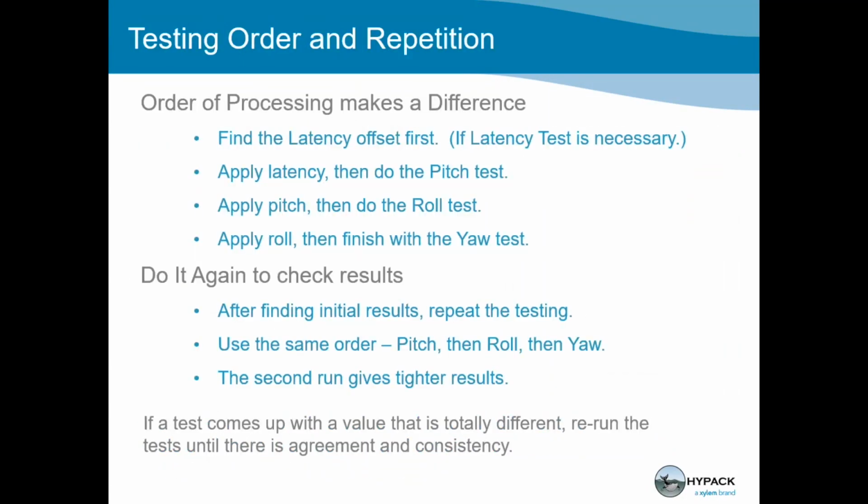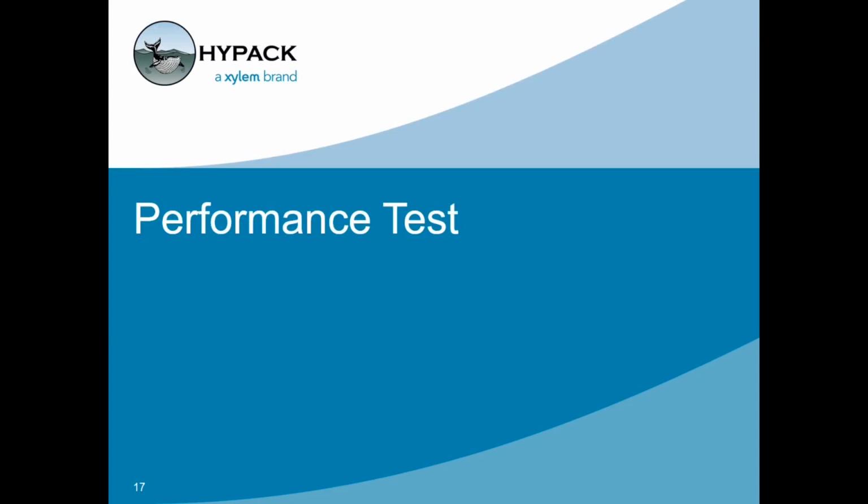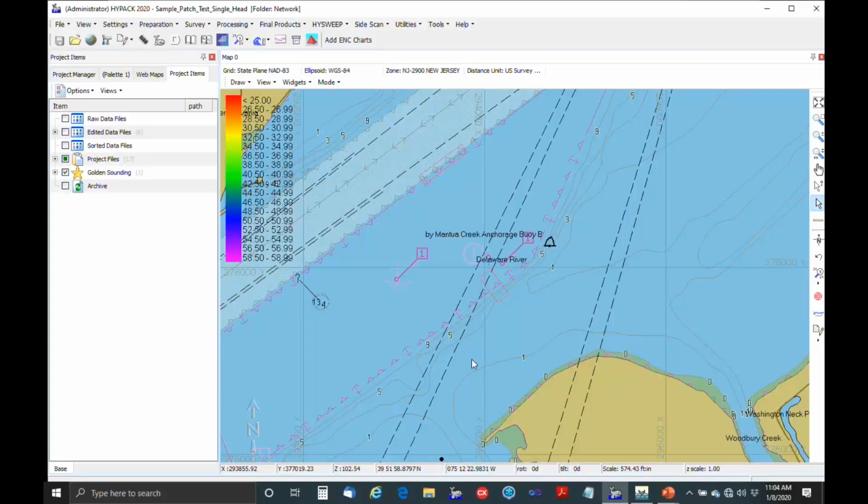We've gone through this, order and repetition, results. Okay. So let's go back to HYPACK. And we've got a project for the dual head patch test.